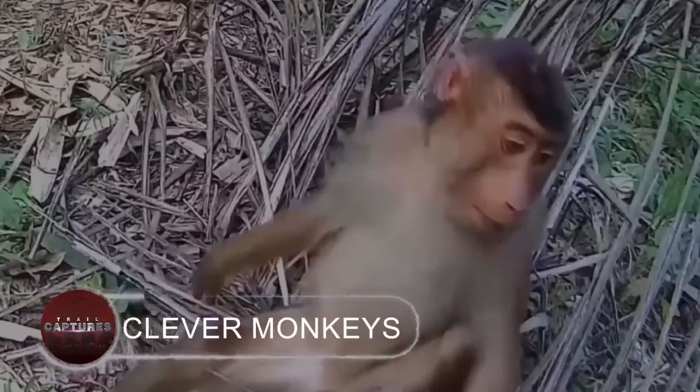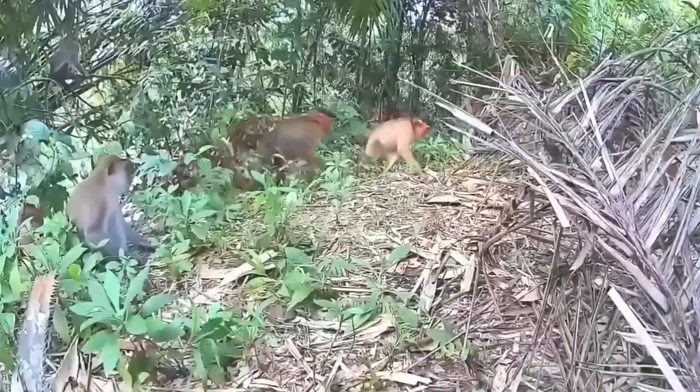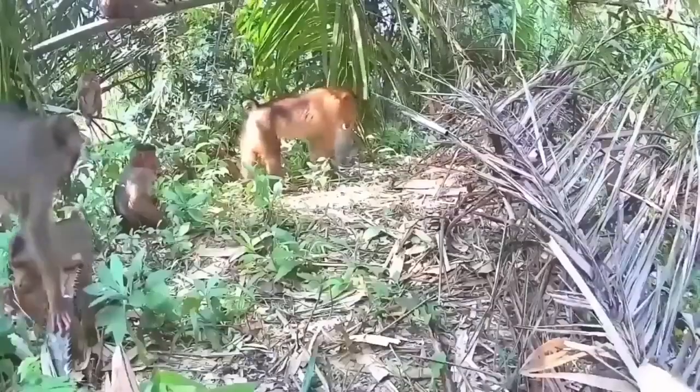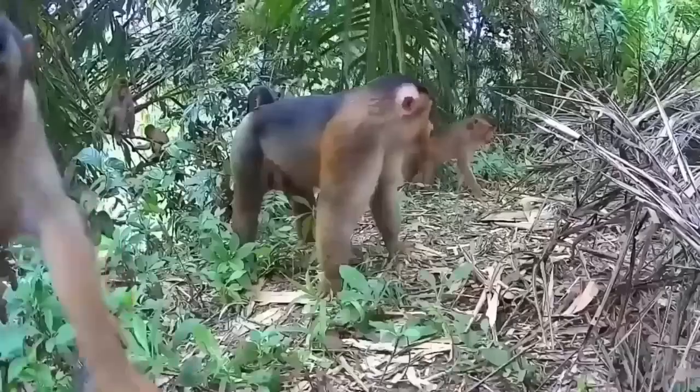unsettling creature. Clever monkeys. This trail camera footage shows a group of inquisitive monkeys. They approach the camera and look at it curiously at the start of the film, demonstrating their curiosity. A courageous monkey even ventures closer to examine the enigmatic contraption in further detail. But what at first glance appeared to be a harmless curiosity quickly takes an unexpected turn.